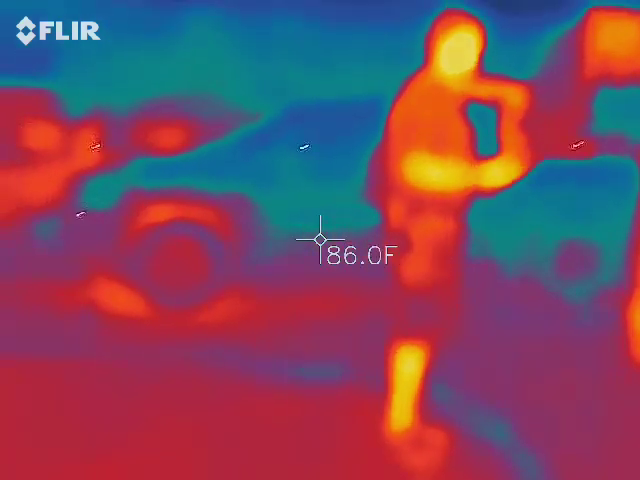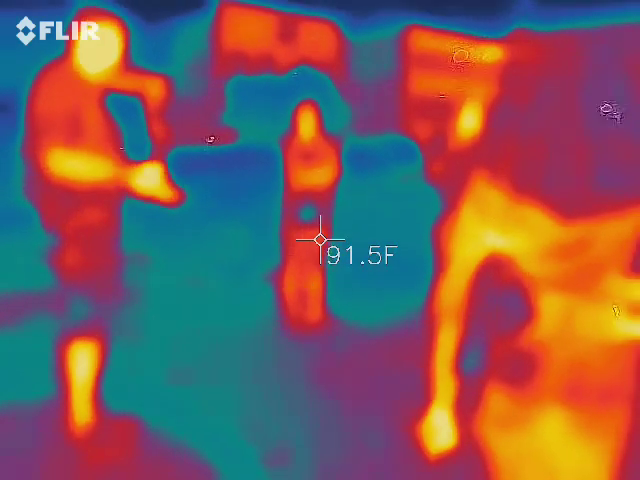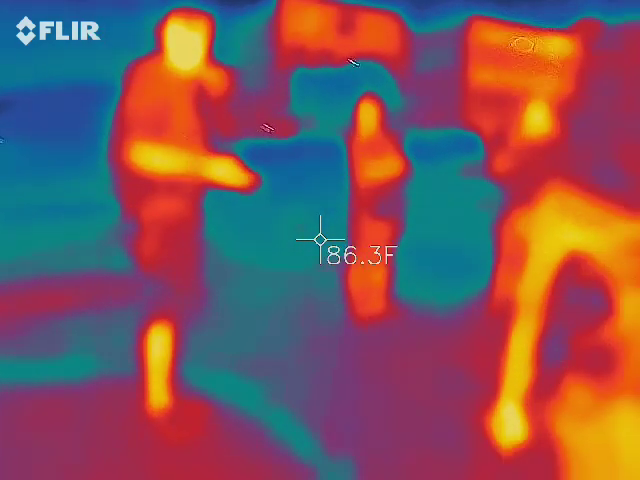So not only was Eliza the first person who planted indigo for us, indigo is the plant that makes blue dye, that makes your blue jeans blue. Sorry, we have kids in the area and I didn't know if they knew that or not. So, if you have blue jeans, they're made from indigo.